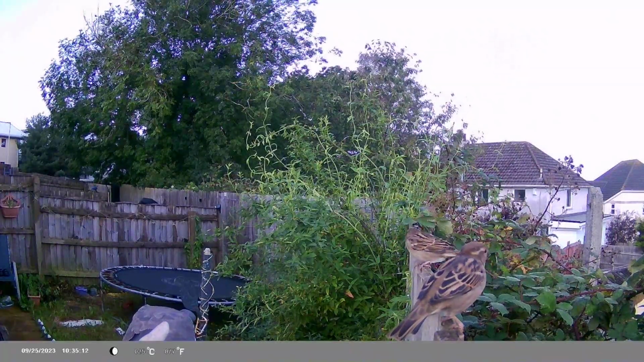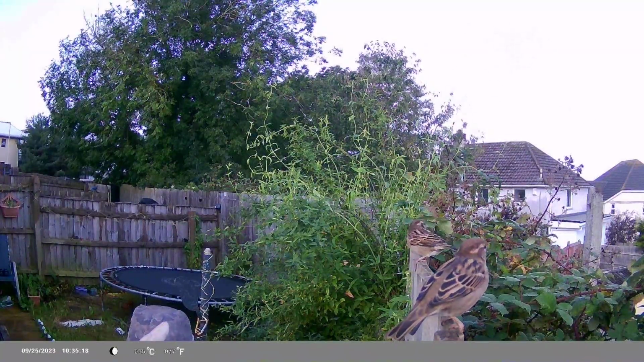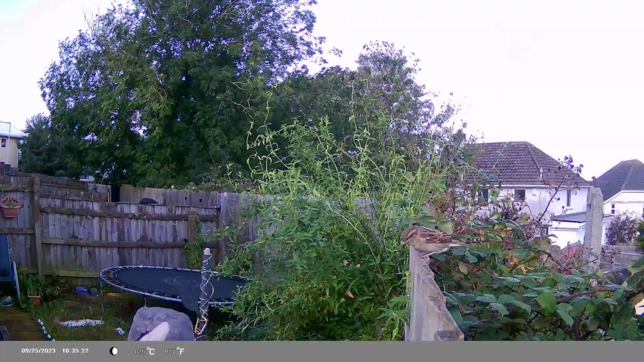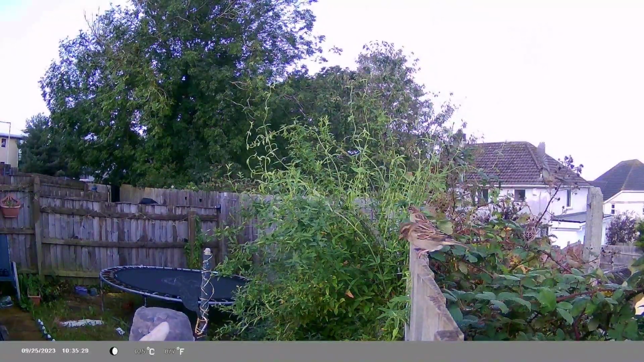Everyone now just patiently waiting their turn, waiting for that pigeon to be done with the seed. I gotta tell you though, there was about 40 minutes of footage of just the pigeon at the feeder, so obviously I didn't include all of that. That would have just been too much.